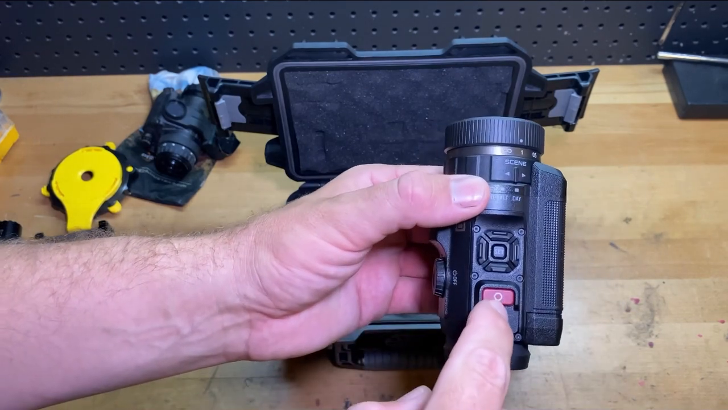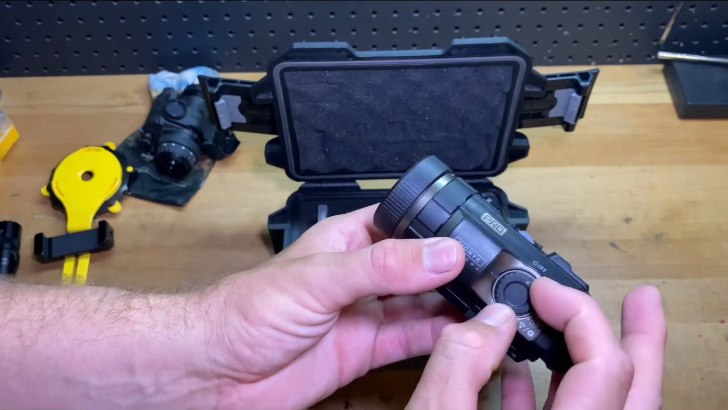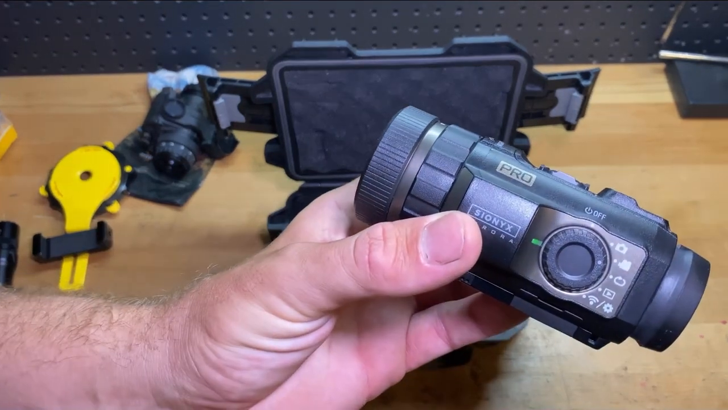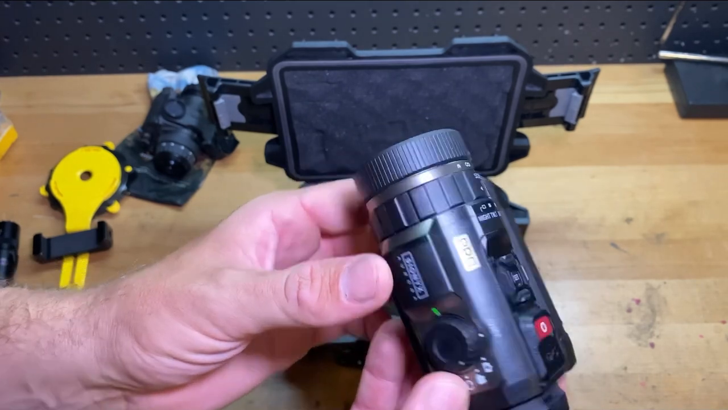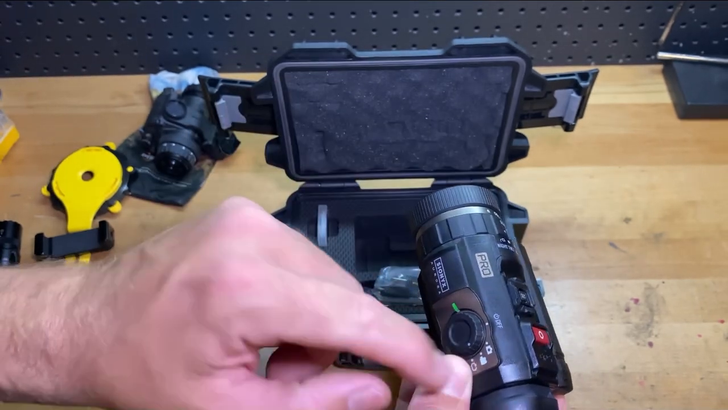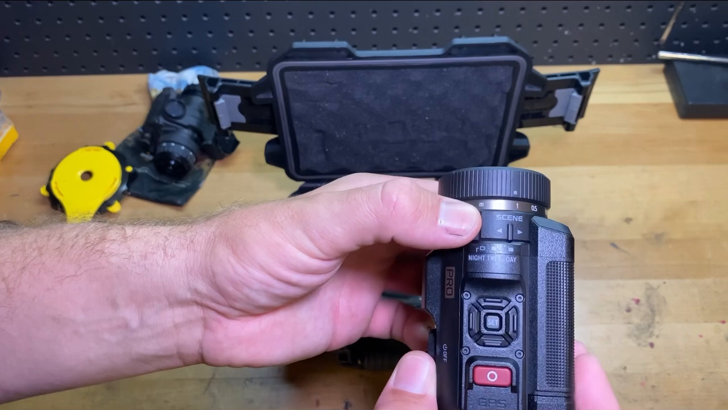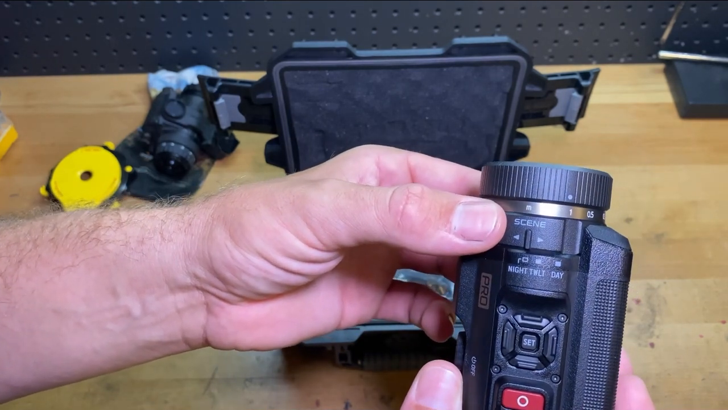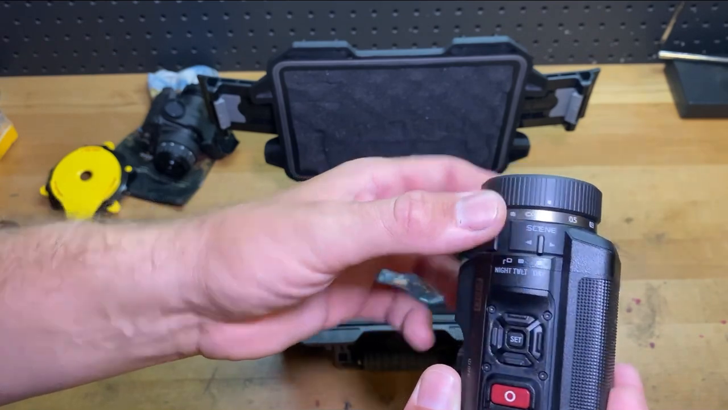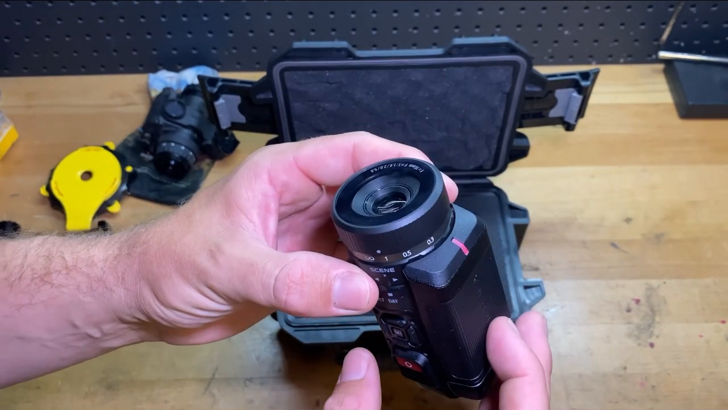Okay, you have your recording button on top, so we'll go ahead and fire it up, and it makes a little noise, and it lets you know that it's working. And then from there, it's on video mode, and now we can switch between day, twilight, and night. And you can hear the lenses clicking around when you swap it over.